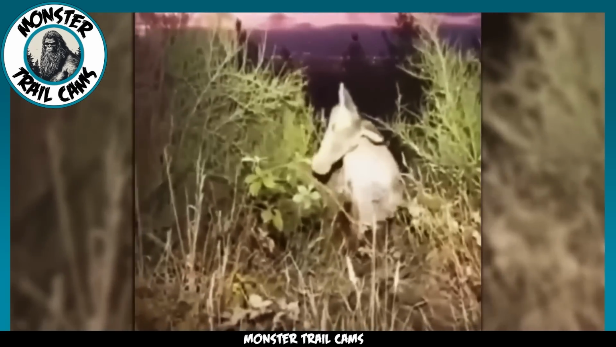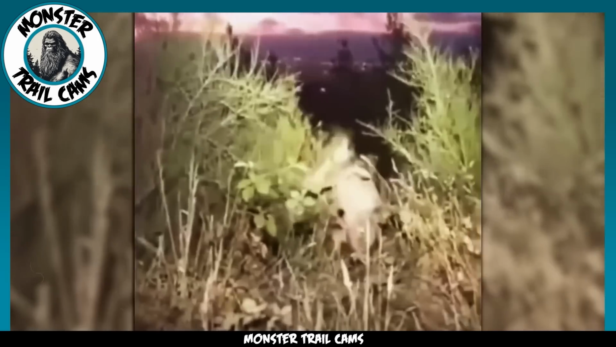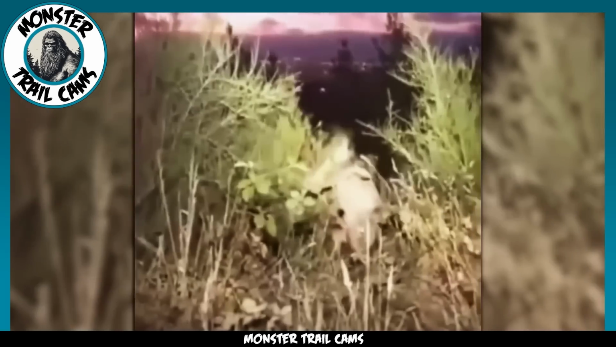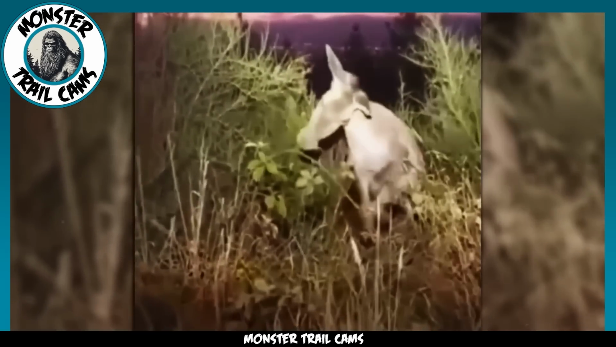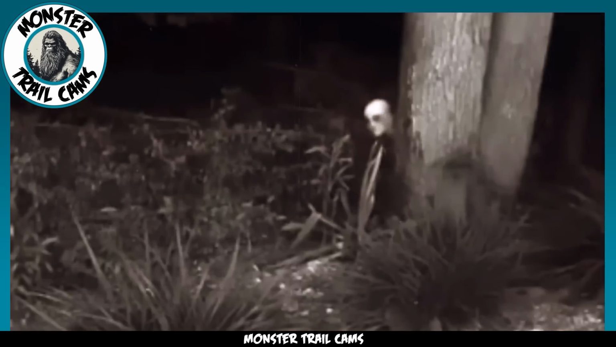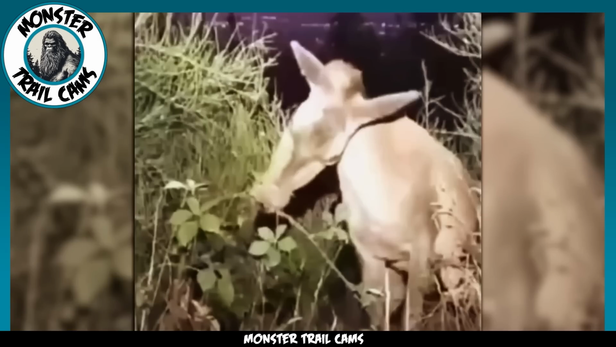Anyone who watches can see that something is amiss with this creature. Its neck is bent oddly to the side and remains unnaturally fixed in this position. Could this be a case of a poor animal suffering from a spinal abnormality? Or is it a more enchanting theory? A shapeshifter who hasn't quite mastered the art of disguise, trapped in the form of a deer with a twisted